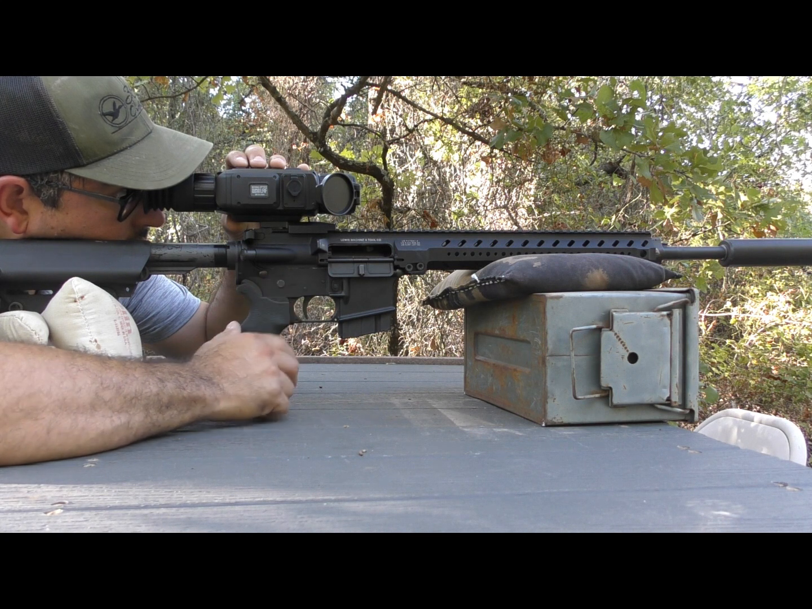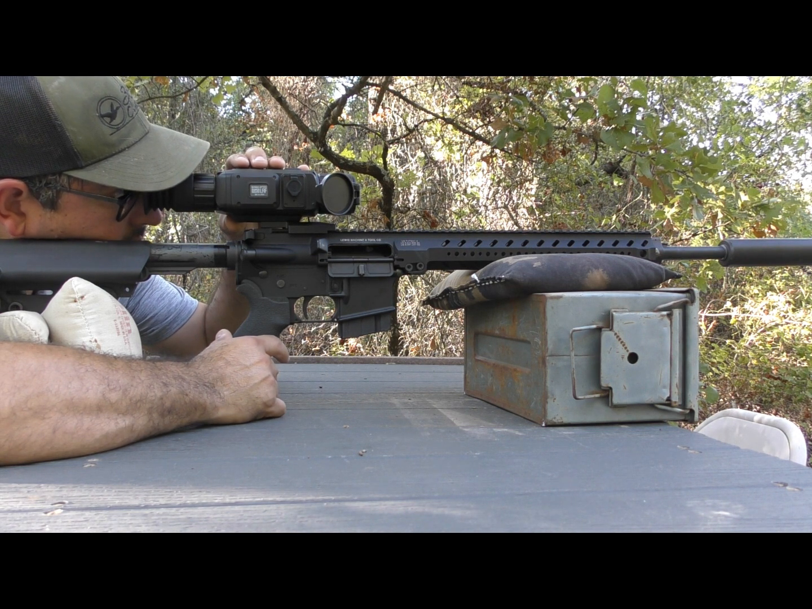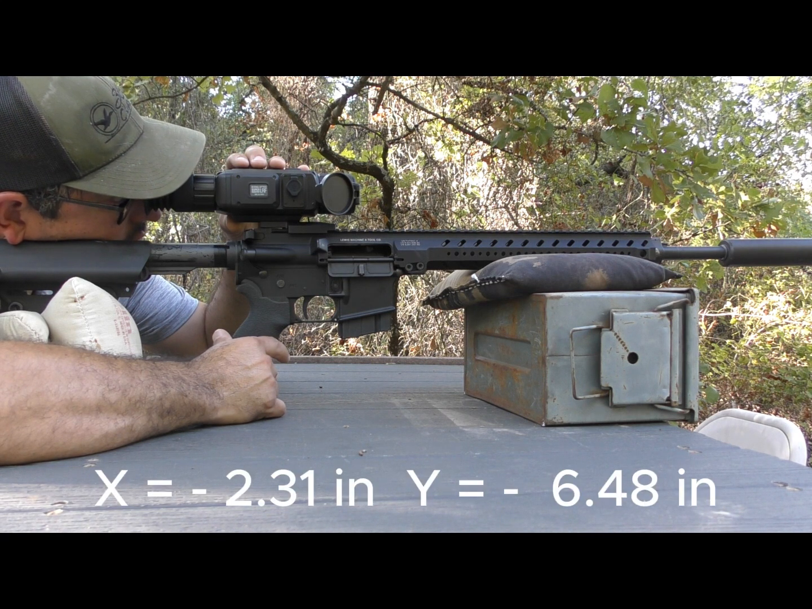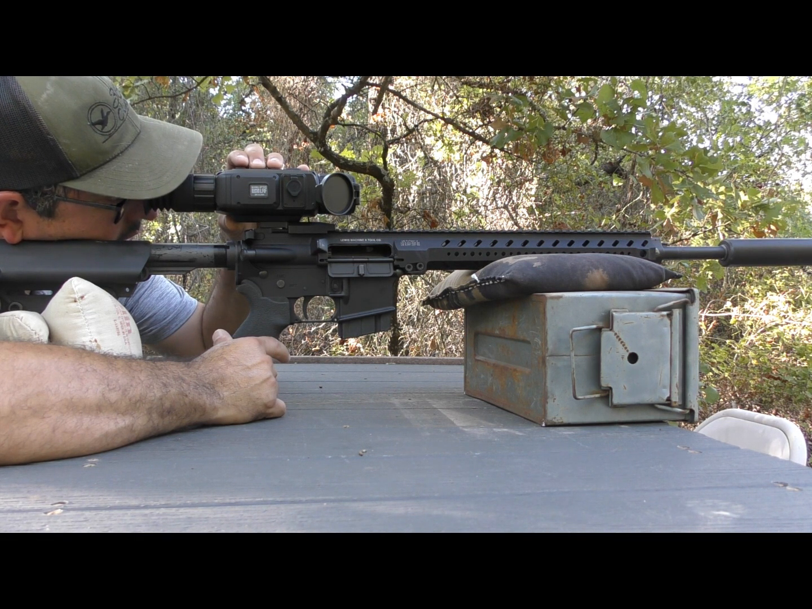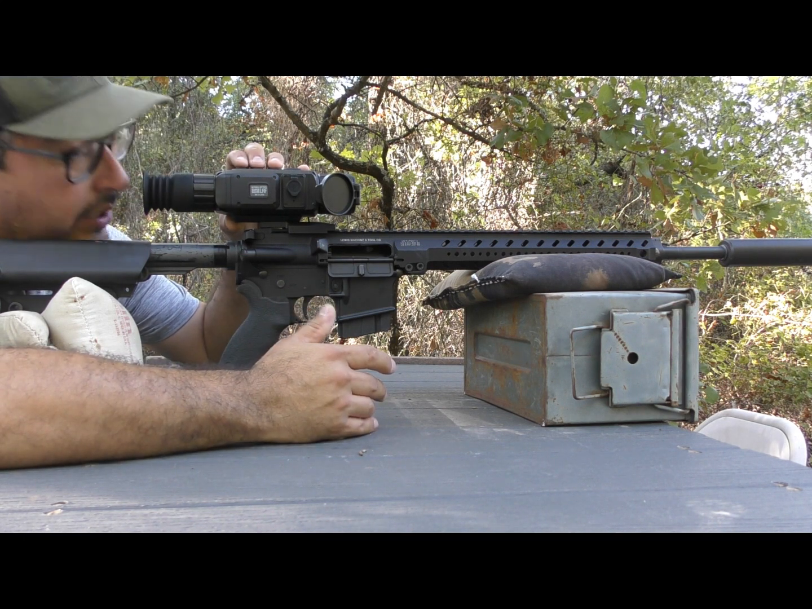And I want to go down in order to come up on target. So I made a 3 value correction there. So my X is minus 2.31 inches. And my Y is minus 6.48 inches. Just as a basis of comparison once you get started zeroing your Super Hogster LRF. So not a very large adjustment necessary to get zeroed at 100, which is fantastic.